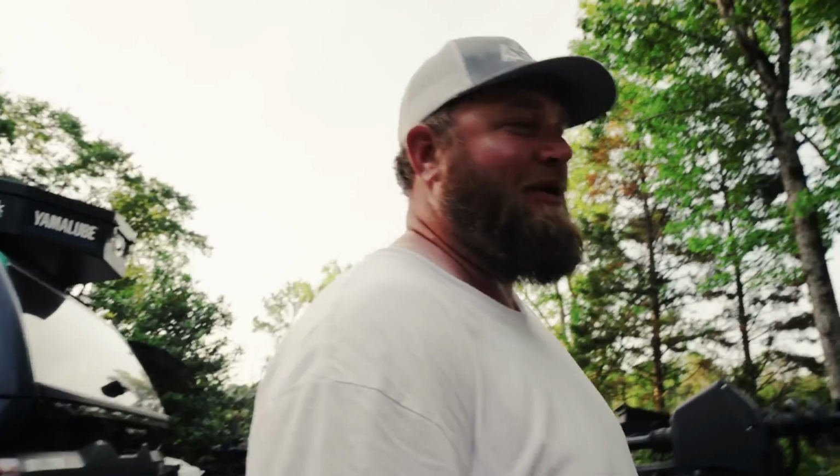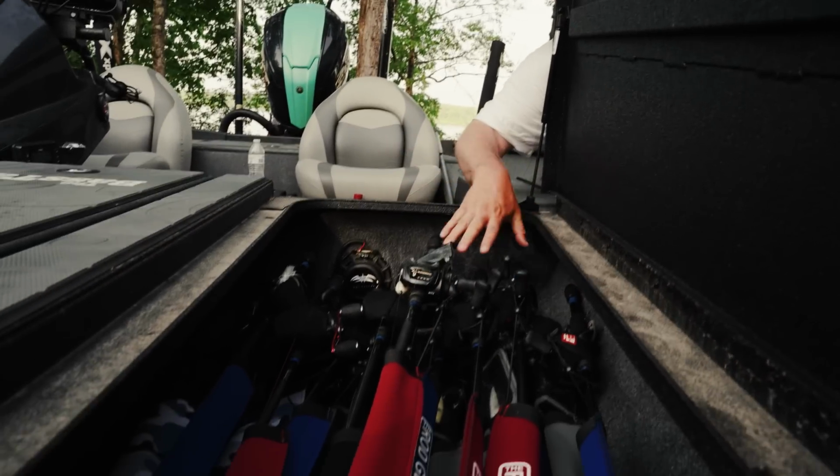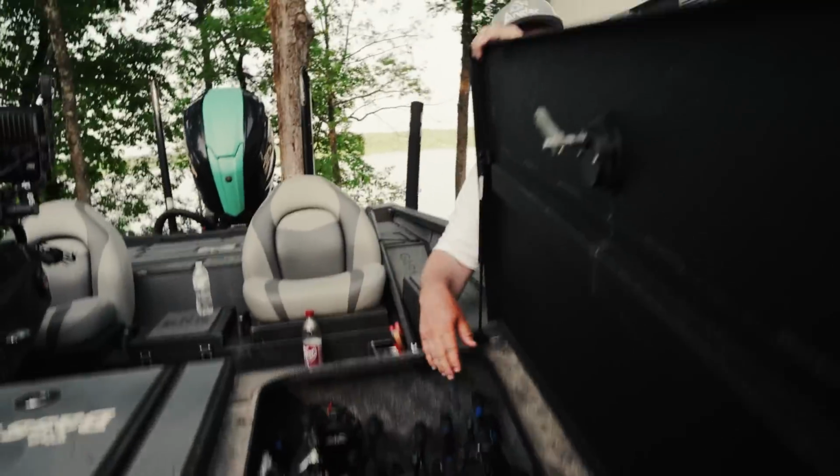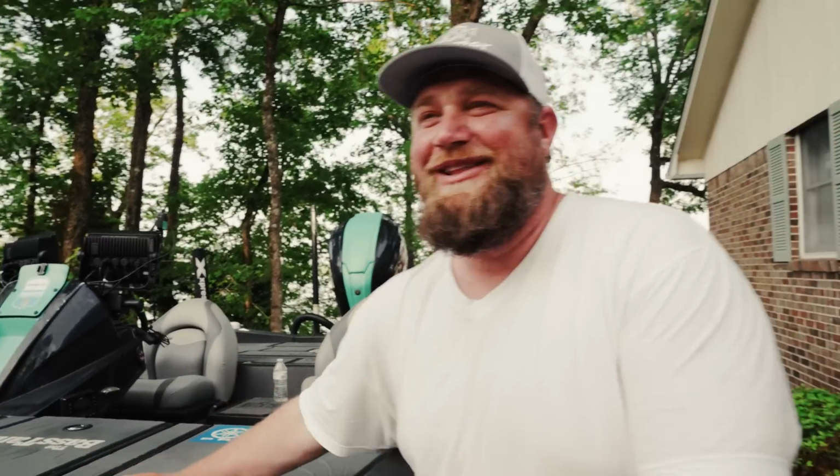I'll give you a little peek at my rods. I've got it narrowed down to just one of these right here. One of these, I think there's over 30 rods in here. So one of those is gonna be a fish catching dude, hopefully by the end of the week.